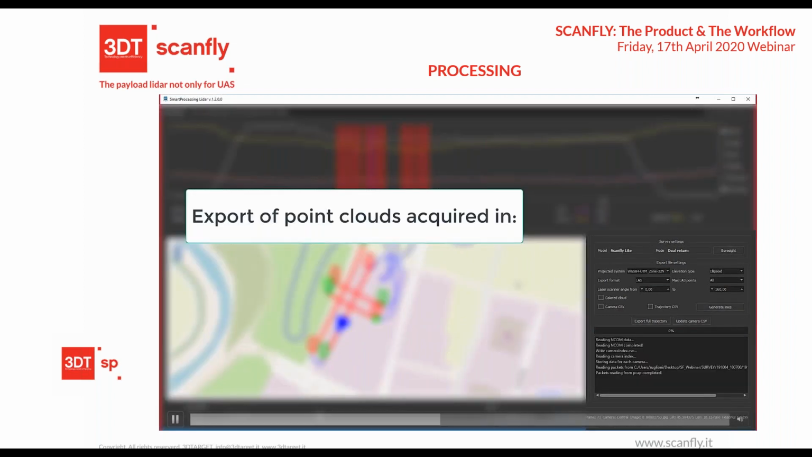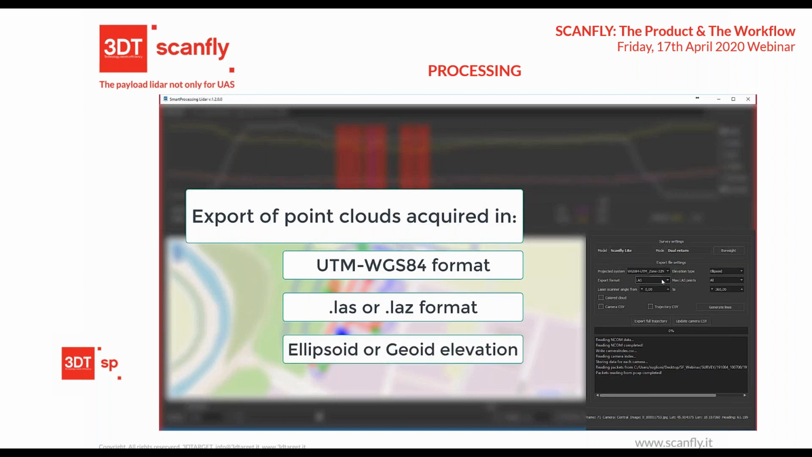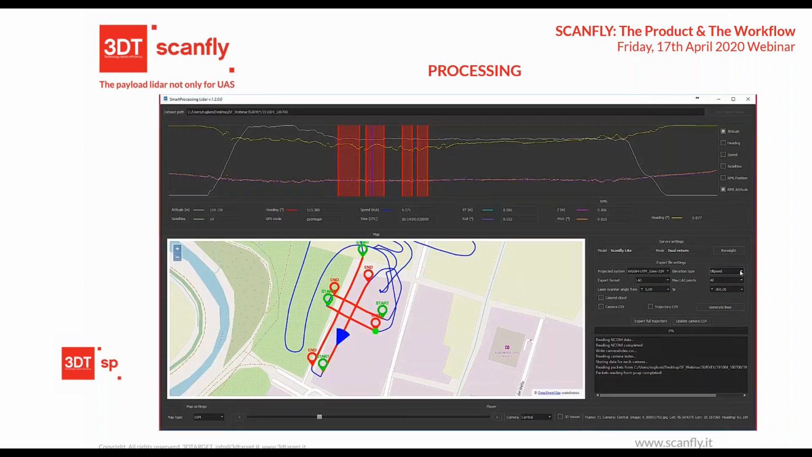and then you can export all your point clouds in LAS file or LAZ file, compressed, selecting the automatically UTM zone, and you can have different elevation type, ellipsoid or geoid, and you can select also portion of the 360 scanner. So instead of having all the 360, you can have also only the bottom part facing to the ground. And then you can select if you want to have color or not on the point clouds.